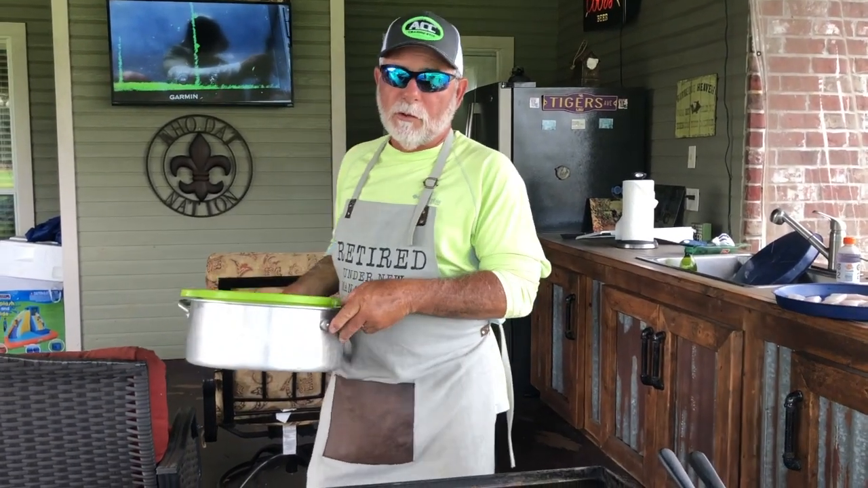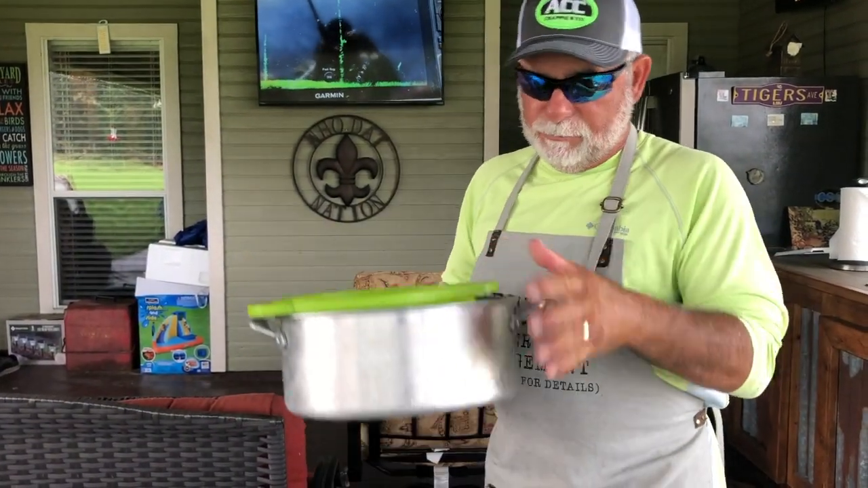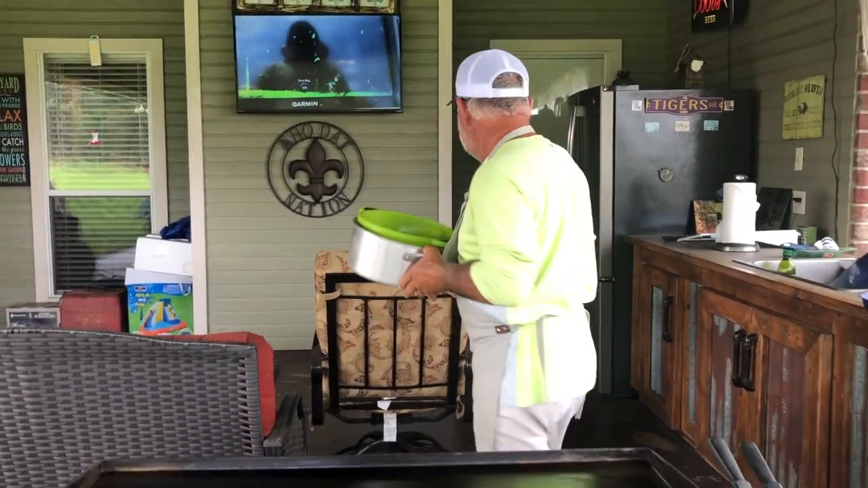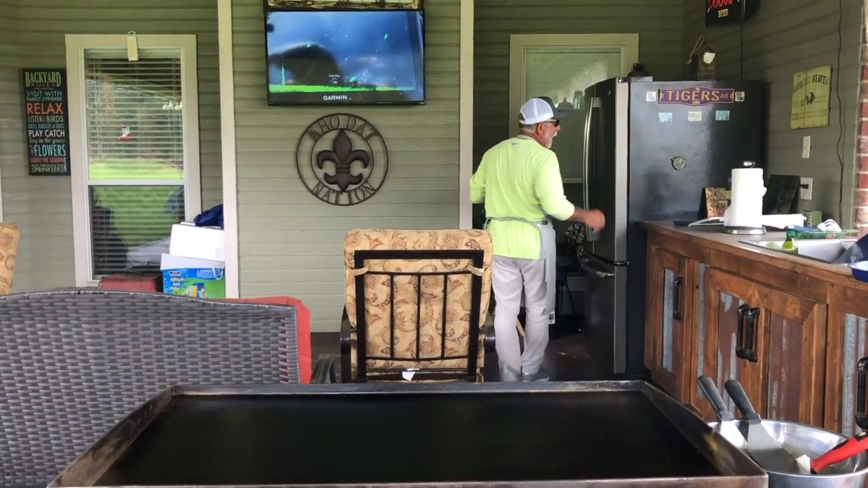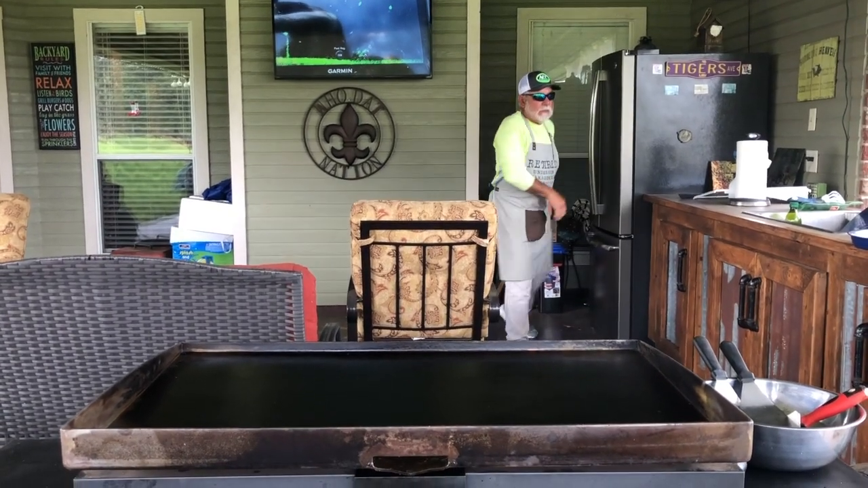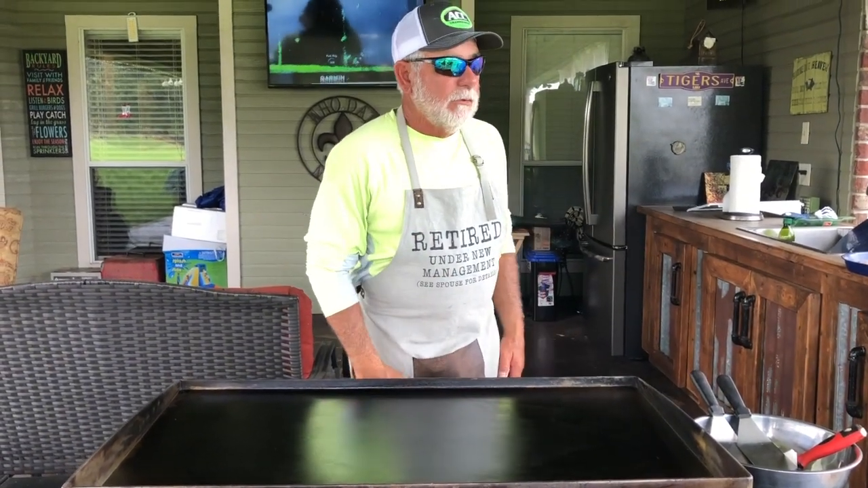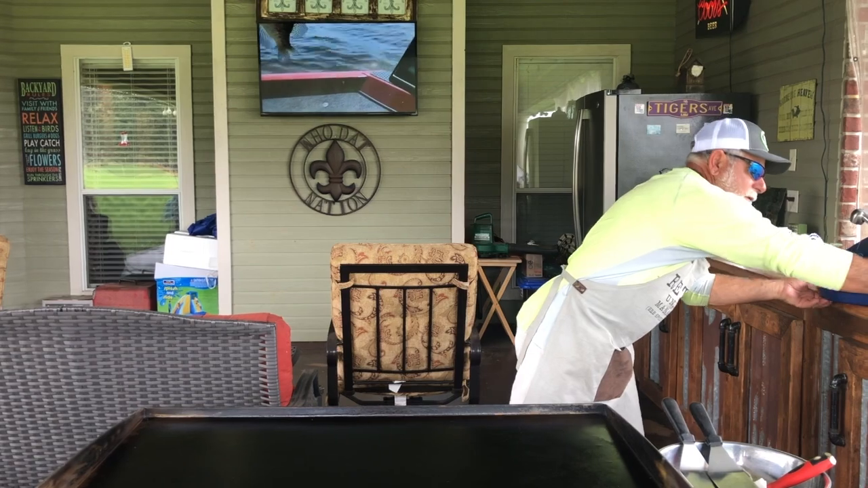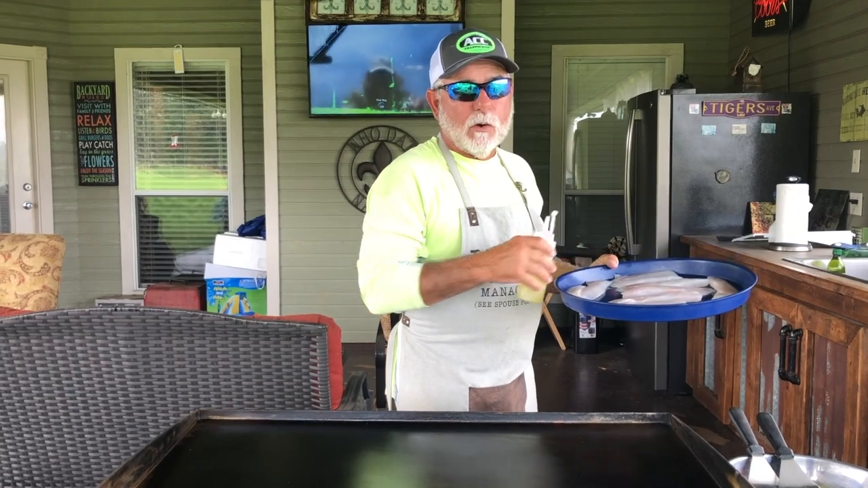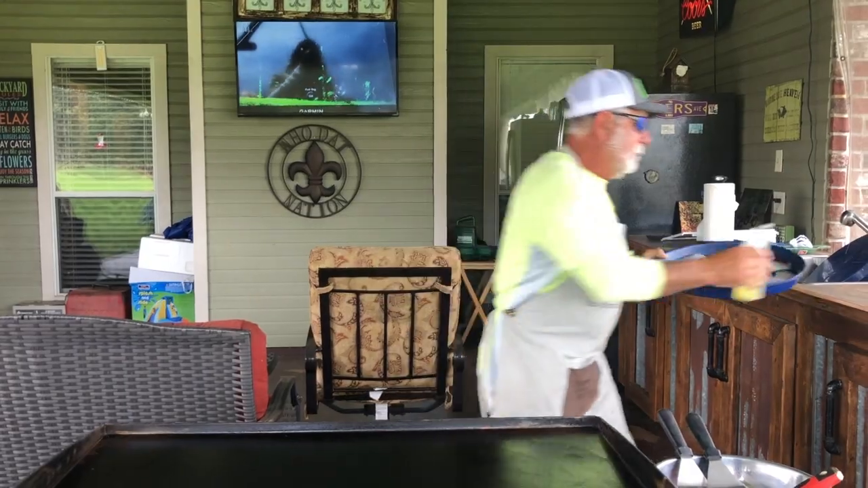Fish will absorb water. Put them in a colander. Put a pot under. Put those things in the fridge and let them drain for a day, or at least 4 hours. Now, I used to use butter, but some people are health conscious. So what I did, olive oil, and I put these fillets in a bowl, gave them a good little squirt or two of olive oil to get them good and coated.